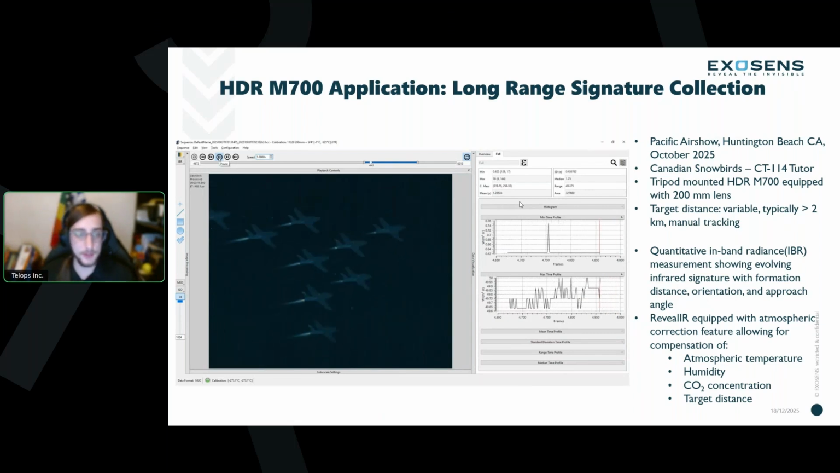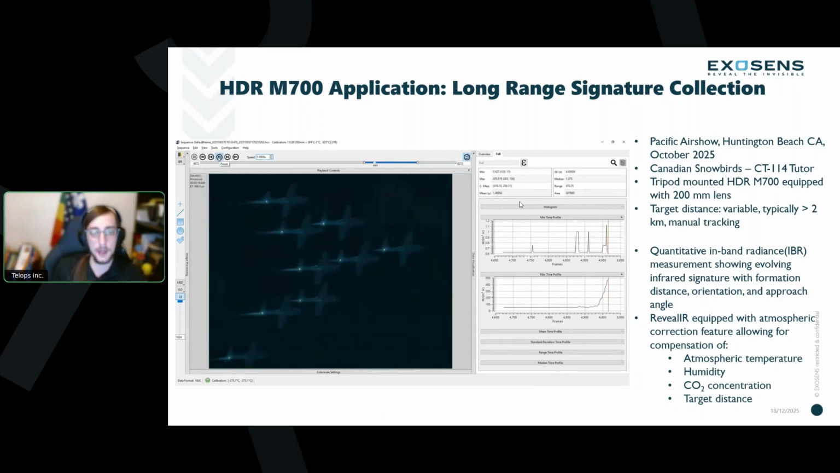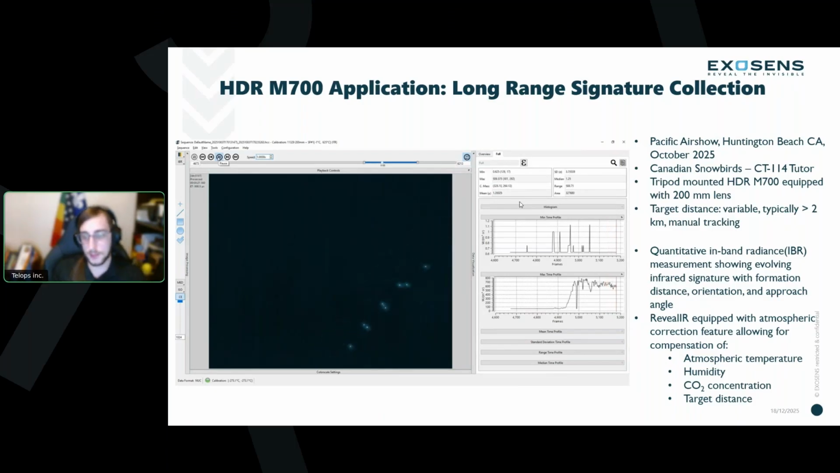The Telops camera, the HDR M700, this new high dynamic range system, is able to image all of that without losing any data quality, without saturation or noise issues. And no other infrared camera has been able to do that. So we're really impressed with this.